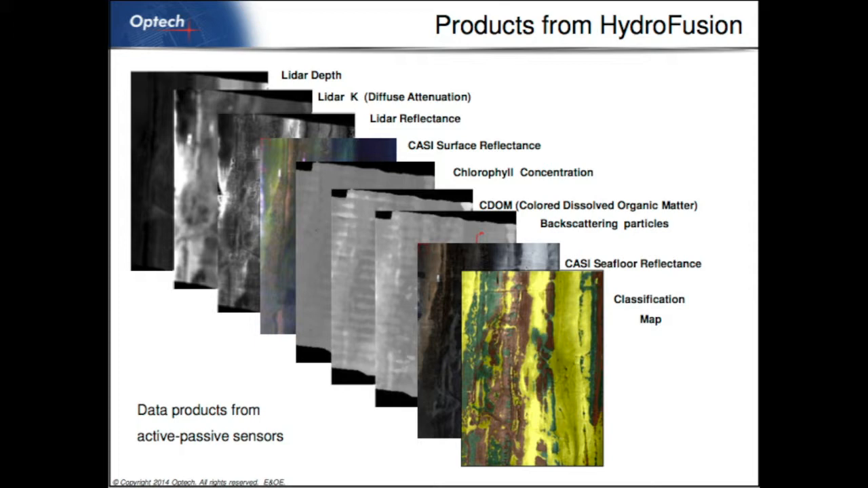From the CASI, we can get the surface reflectance of the water. And then going deeper, we can get some idea of the chlorophyll concentration, CDOM, or the organic matter of the water volume, the backscattering particles, the hyperspectral seafloor reflectance. But then I guess the holy grail that this whole program was interested in was a true classification map using the LiDAR and the hyperspectral to come up with classifying the sea floor, where this is off the coast of Florida, Fort Lauderdale. So there's coral here, sand, vegetation, and so on.